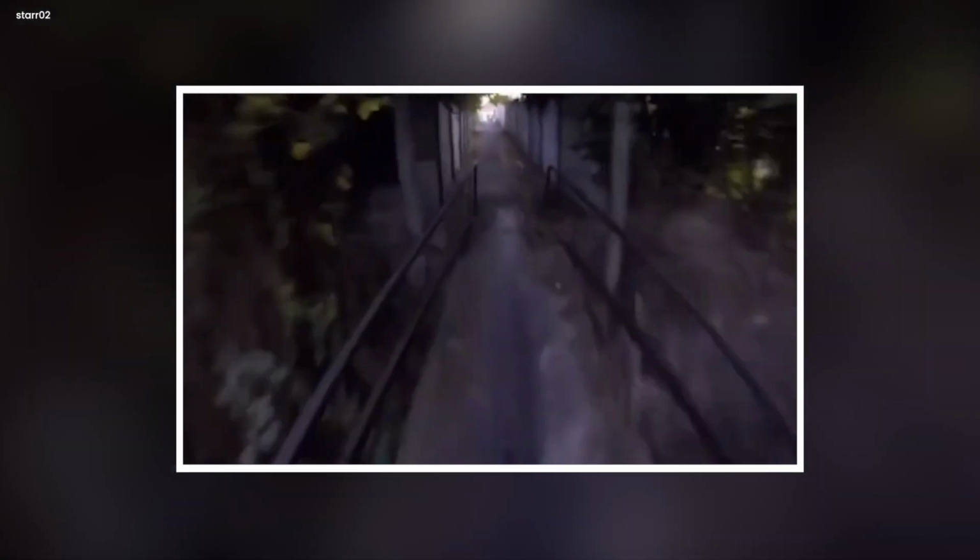This harrowing encounter urges us to acknowledge the eerie unknown that can lurk within the seemingly ordinary, emphasizing the importance of staying vigilant when venturing into the mysterious, even in familiar surroundings.